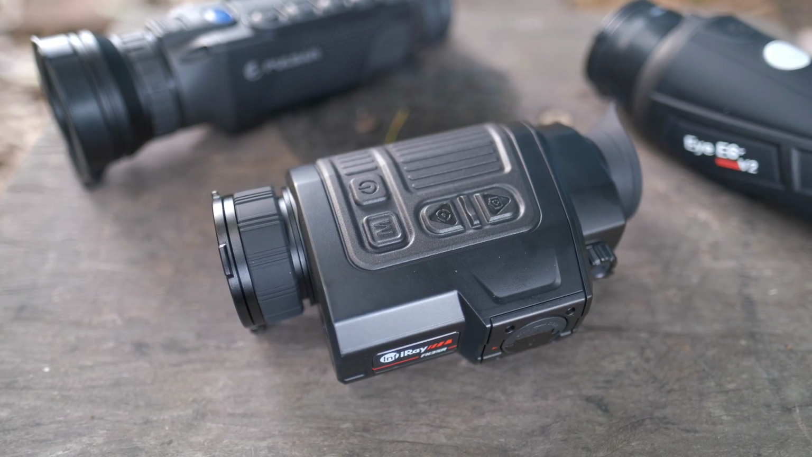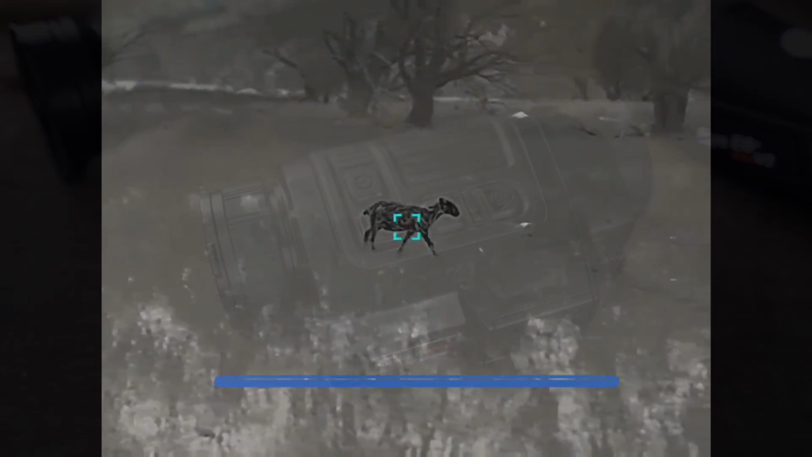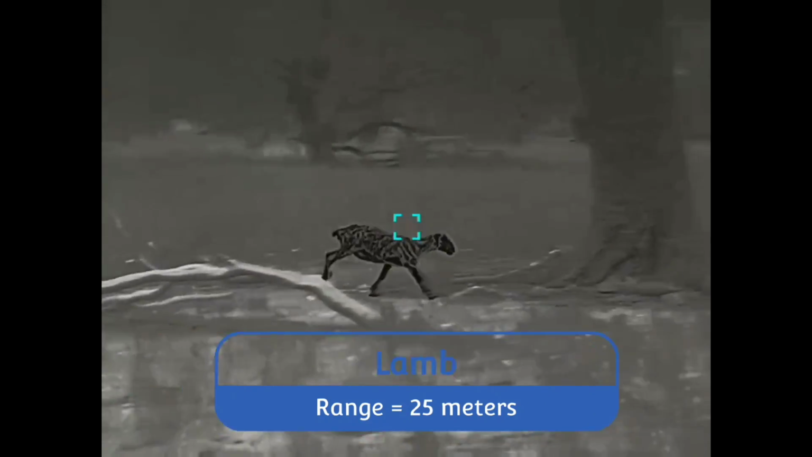General form factor and size. I'm not going to run through all the menus and that jazz. What I will say is the buttons are very intuitive. They've got a good feel and positioning in the L-type layout. I've had very little trouble jumping straight into field use with this scanner.